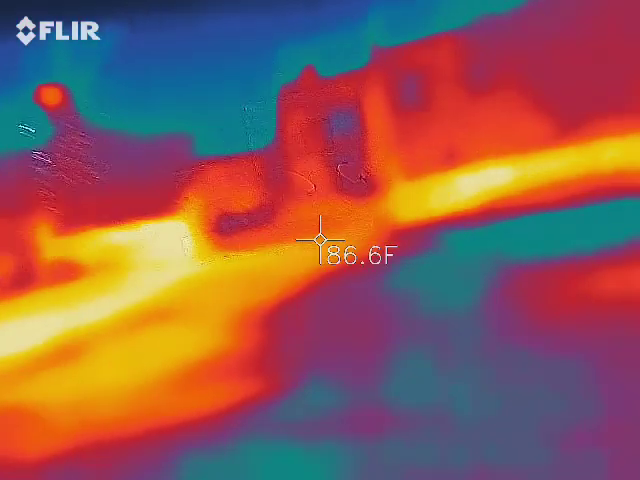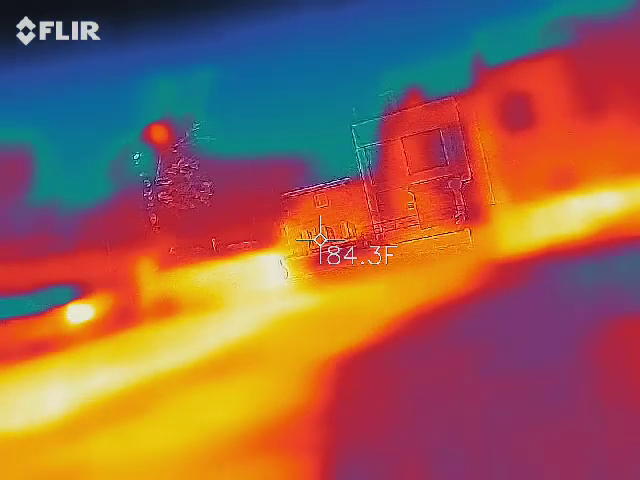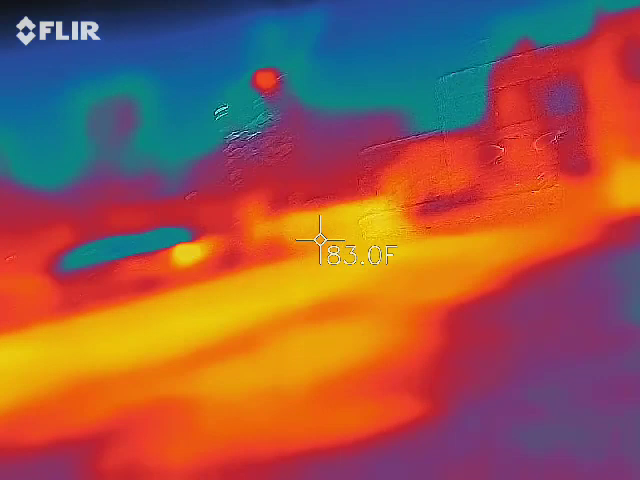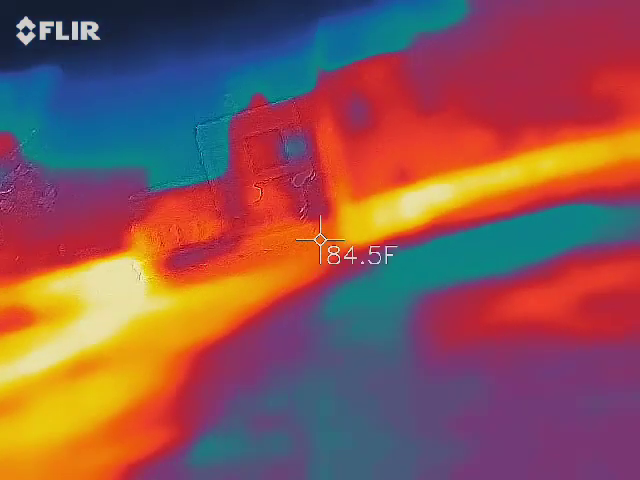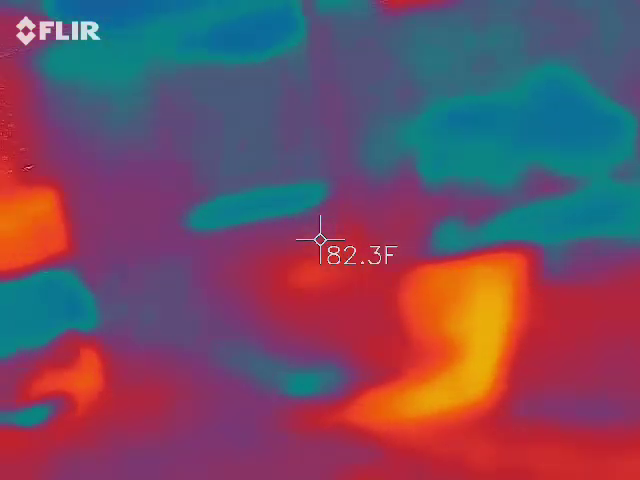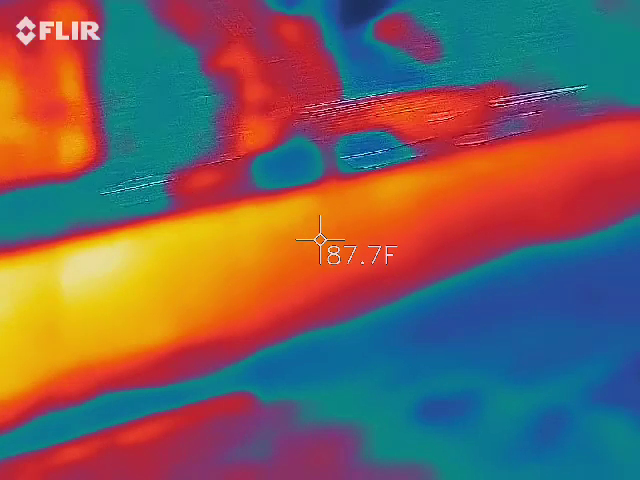Got anything? The lowest degrees I got are like 77 or something. I was over there, but it's supposed to be 5 to 10 degrees lower. What, 82? Yeah, from the original. 77 is just 5 degrees. Well, I mean, it was that mattress thing.